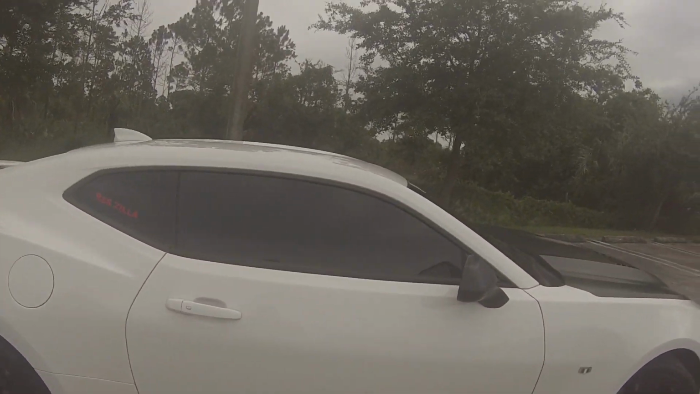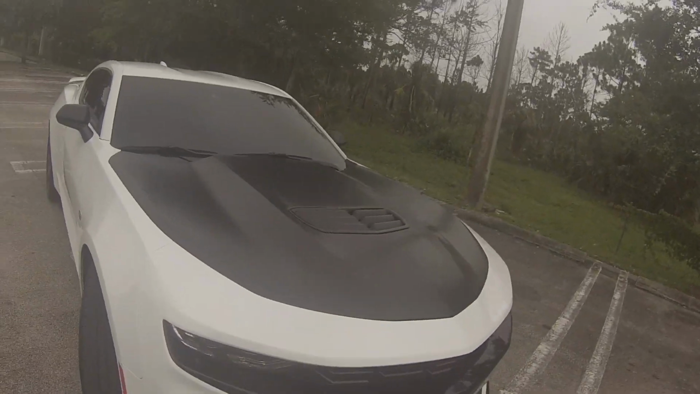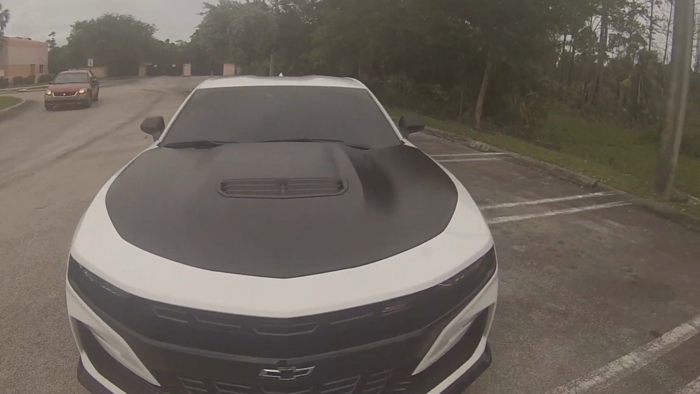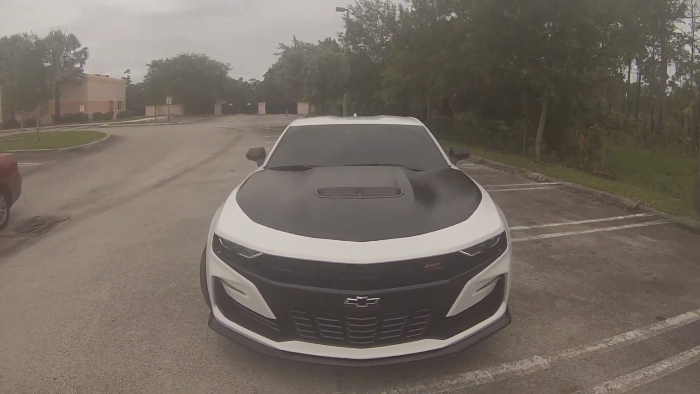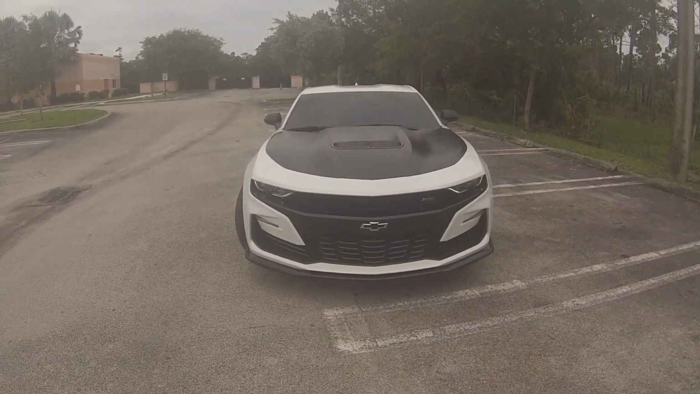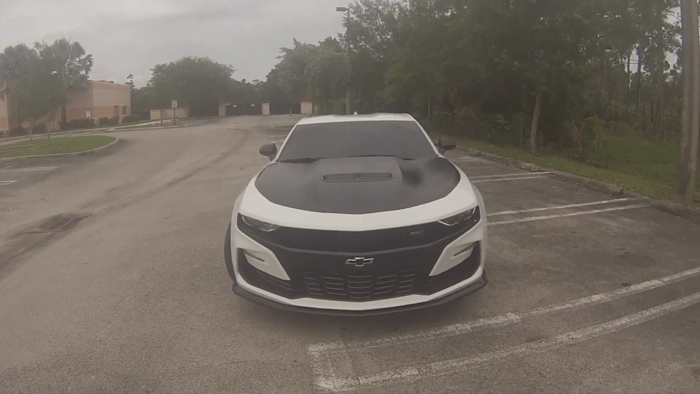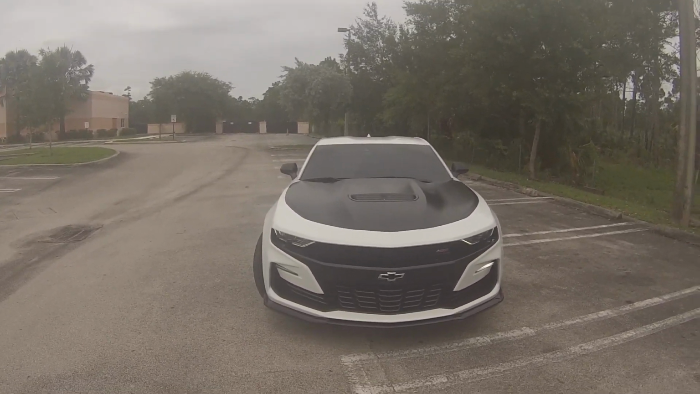So yeah, this is my side tint. Can't really see anything, as you can see. And now the front windshield tint. I honestly love it. I think it looks pretty dope. So far, driving it right now throughout the day, I really like it because I haven't needed to wear my sunglasses, and I feel like the glare of the sun hasn't been so bad. It is pretty dark though, not gonna lie.